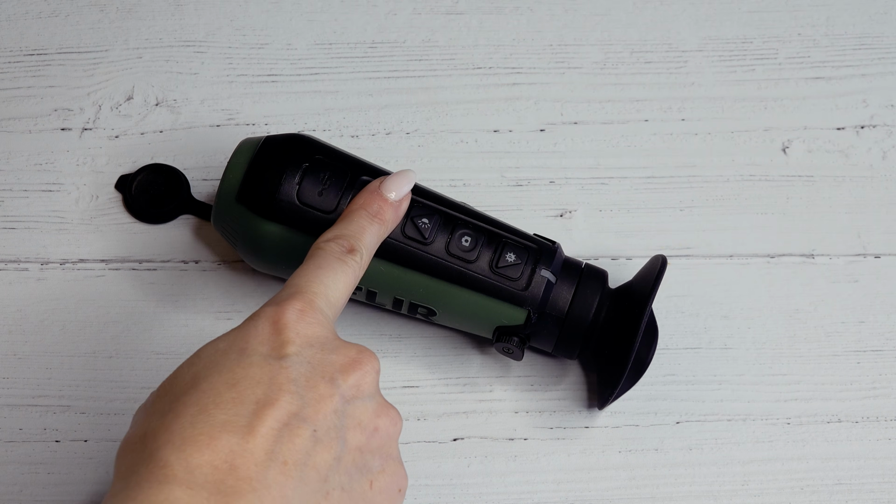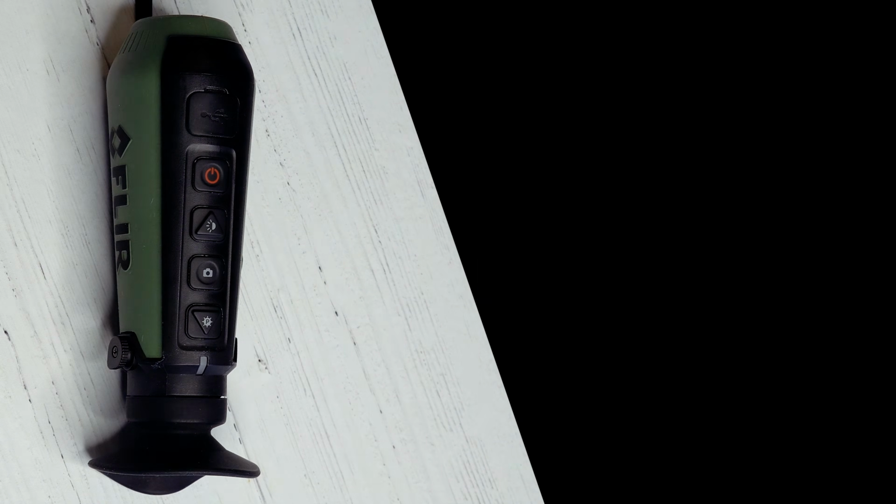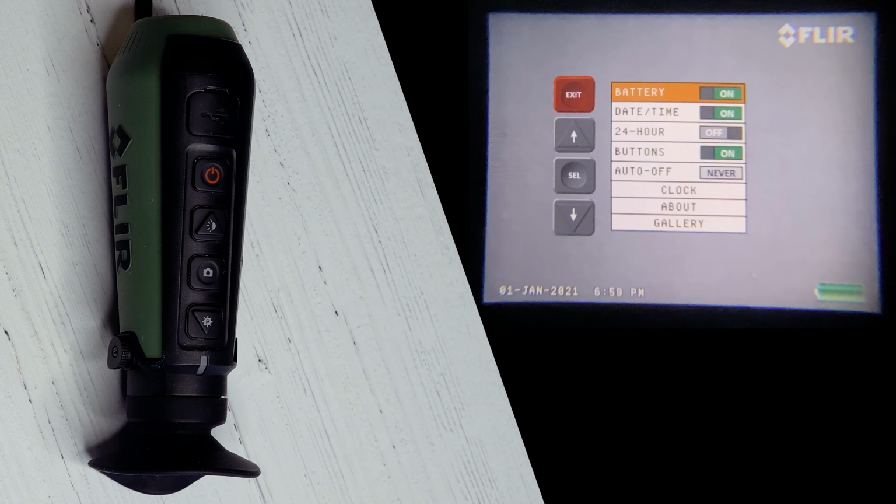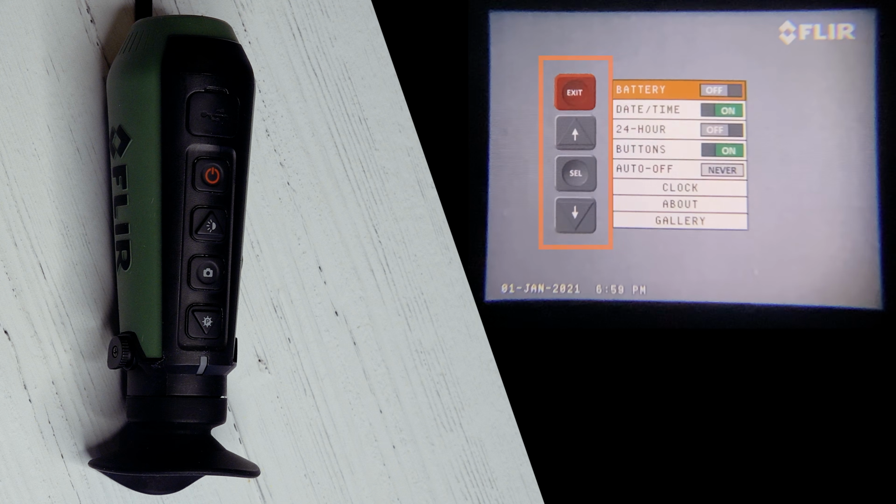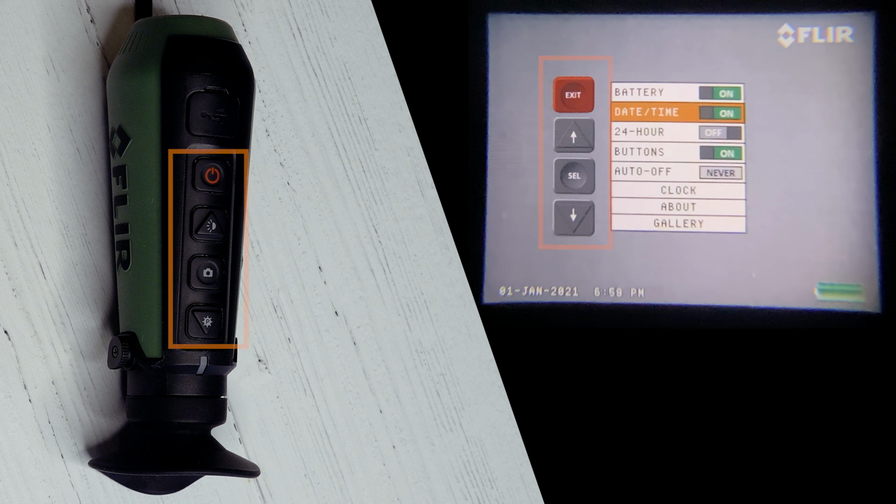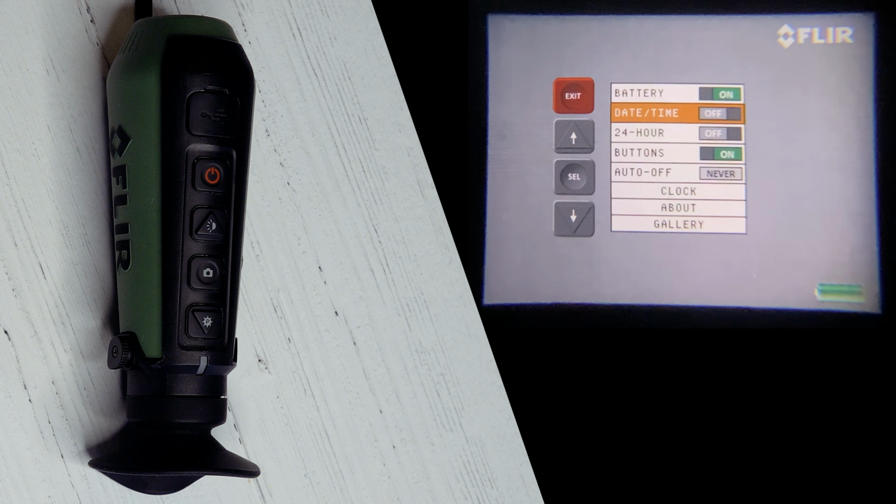Long press on this power button powers the unit on. Short press on that power button brings up the menu. Once you're in the menu, navigation's fairly intuitive. FLIR goes so far as to put a button map over here on the left-hand side that corresponds to the buttons on the top of the unit. So it tells you exactly how to navigate up and down and to select to toggle features.